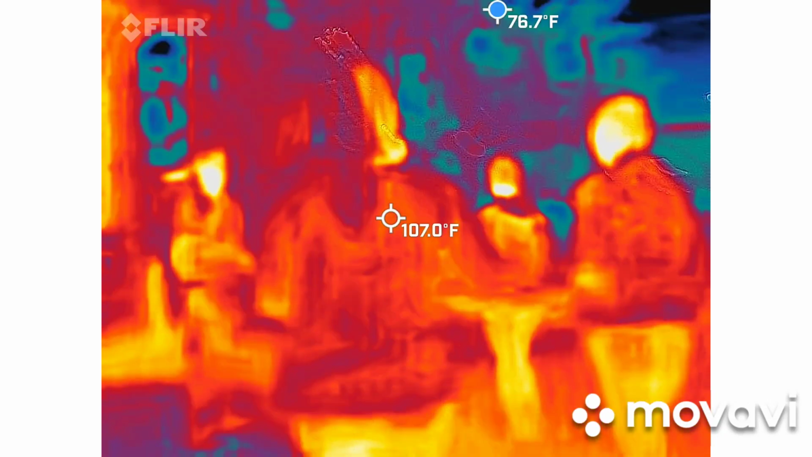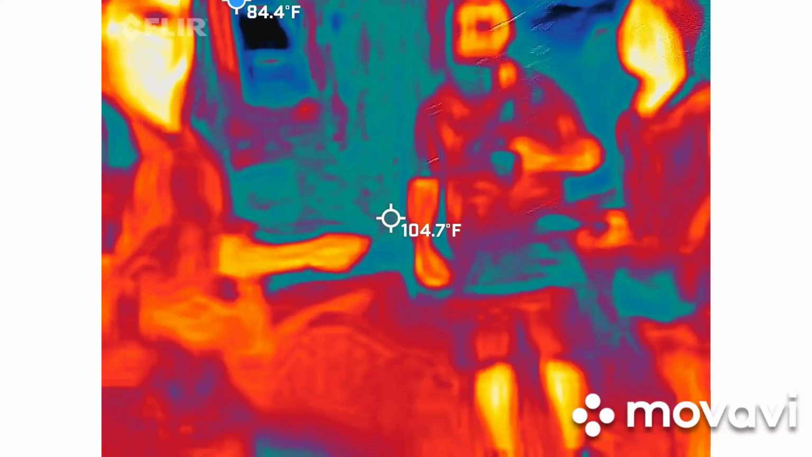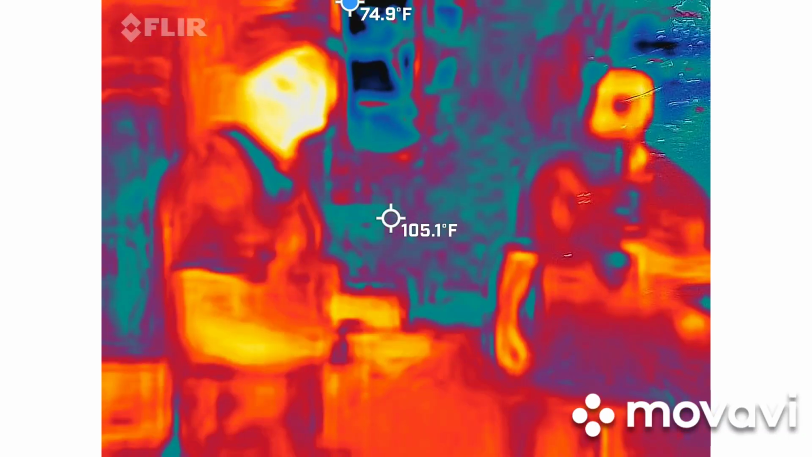Believe it or not, I actually prefer smaller groups like this. I just feel like we're actually having a little bit more fun. Last night I had a group of 10, and I was bouncing around, making sure everybody's doing what they're supposed to be doing. But with this, you guys are already on top of it, you guys can keep up. It's gonna be good.